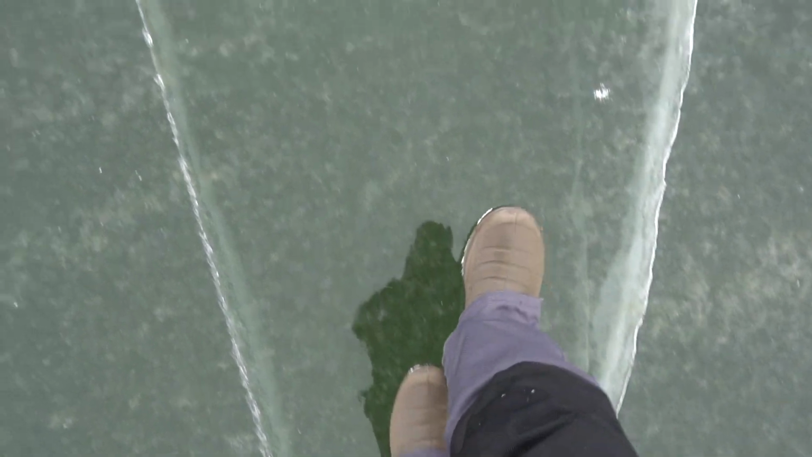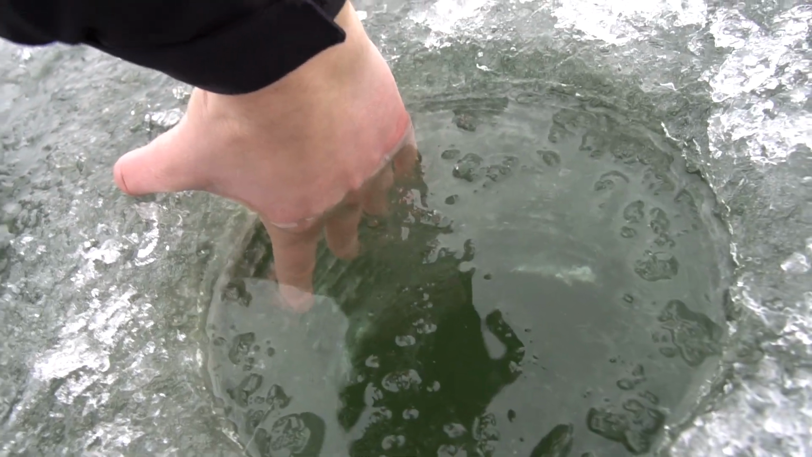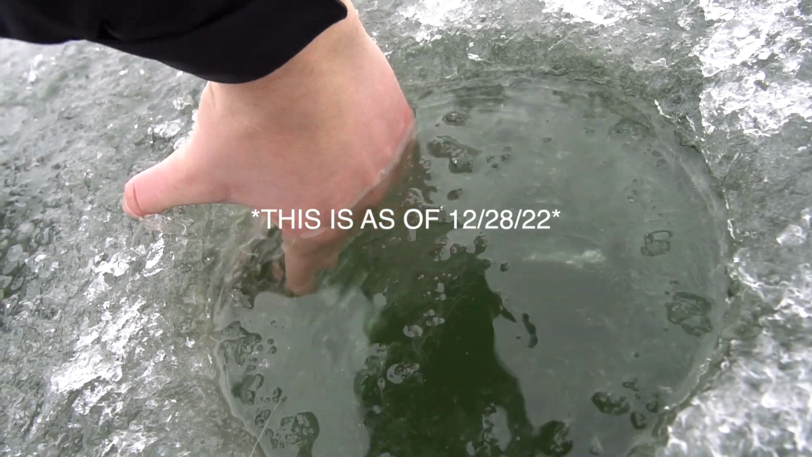Yeah, you can see we got just really good ice. And you can see kind of how thick it is there. I'll come show you my hole and how much ice I got. You can see we're pretty thick there. I mean, if I stick my hand down, I'm about halfway with my fingers there. Ice is really quite solid.